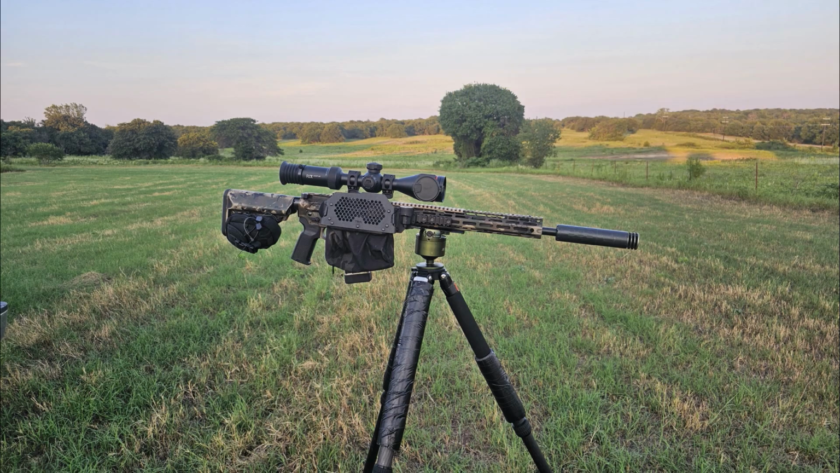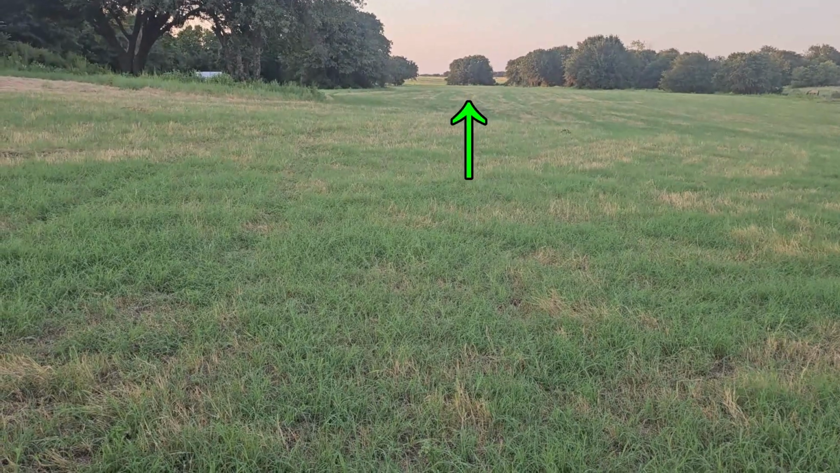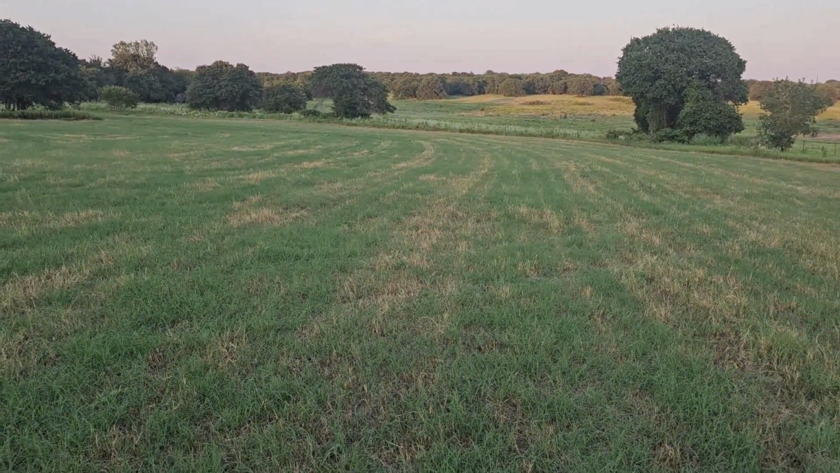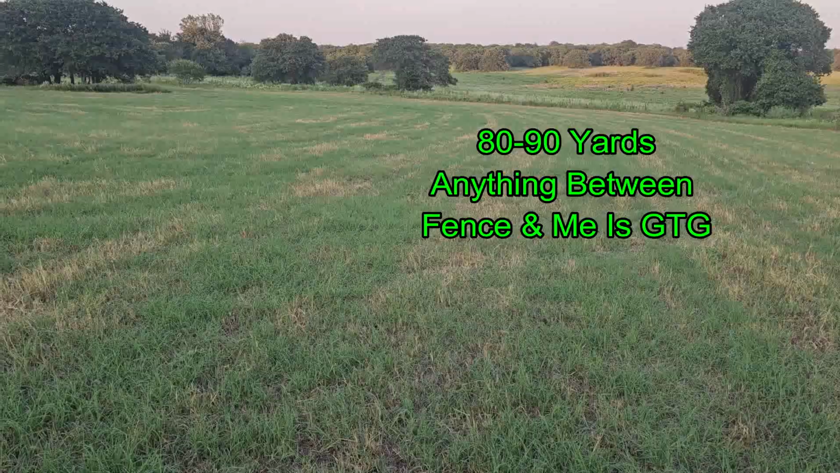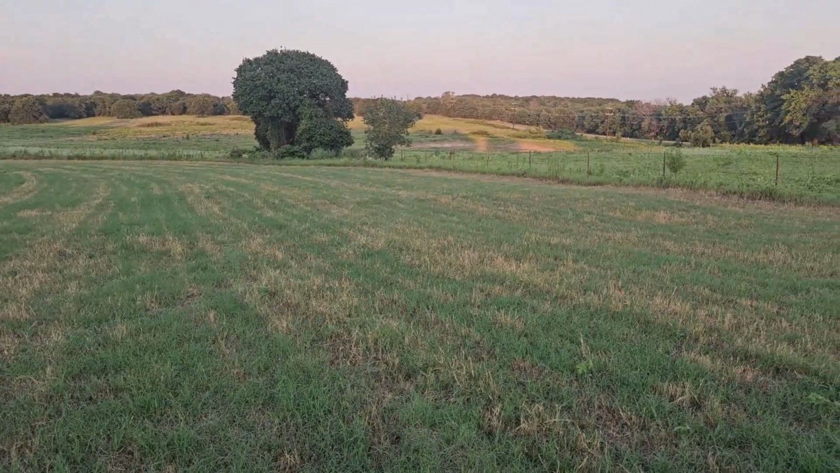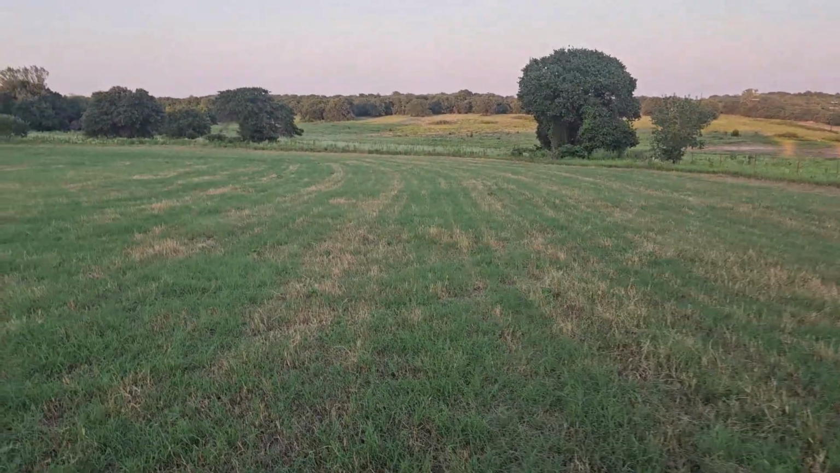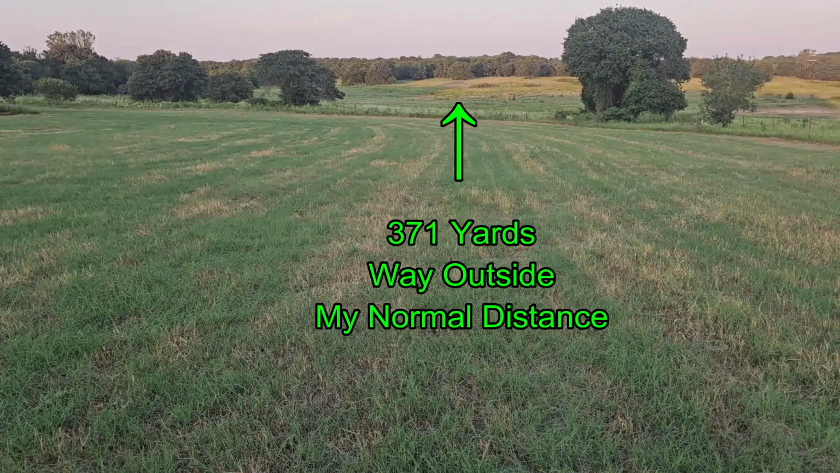Now this is my first time hunting in this portion of the field, and right now I'm going through the big tree in the middle of the field. 258 yards. Getting all the directions to major landmarks, particularly in directions I expect the hogs to be coming from. The fence line is about 80 or 90 yards. The far side of the tank is 275 to 300 yards. The far tree line up on the hill is 371 yards.